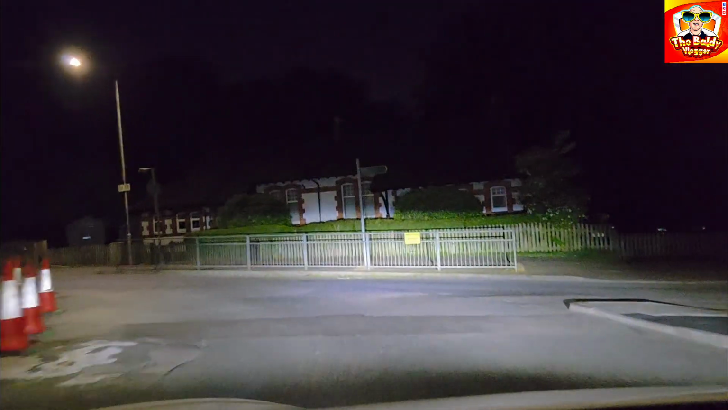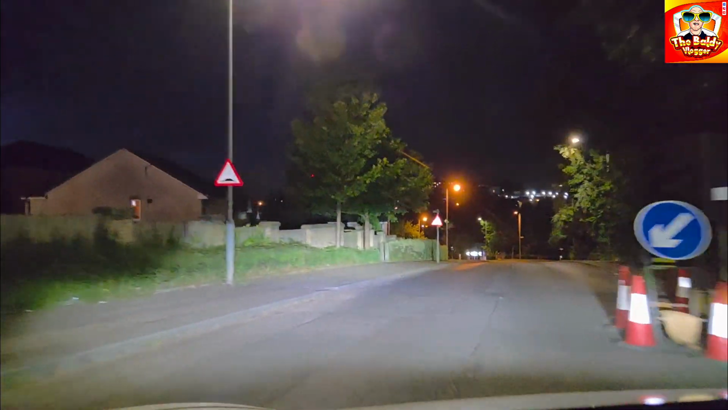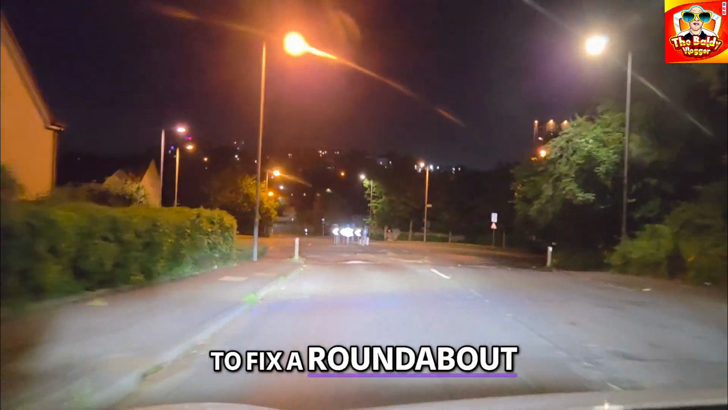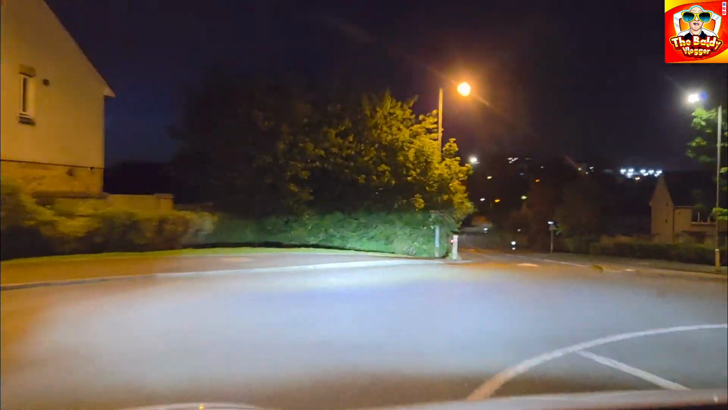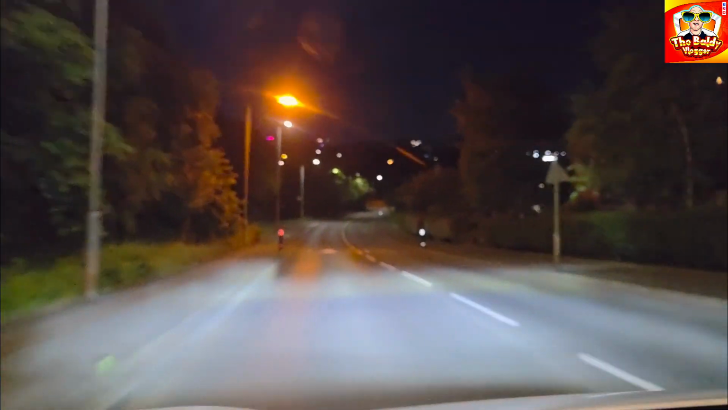Right, down here. I mean, what are they doing? Are they fixing a roundabout? Why take 8 months to fix a roundabout? Oh, I don't know. Maybe they're building up living quarters. Living quarters.